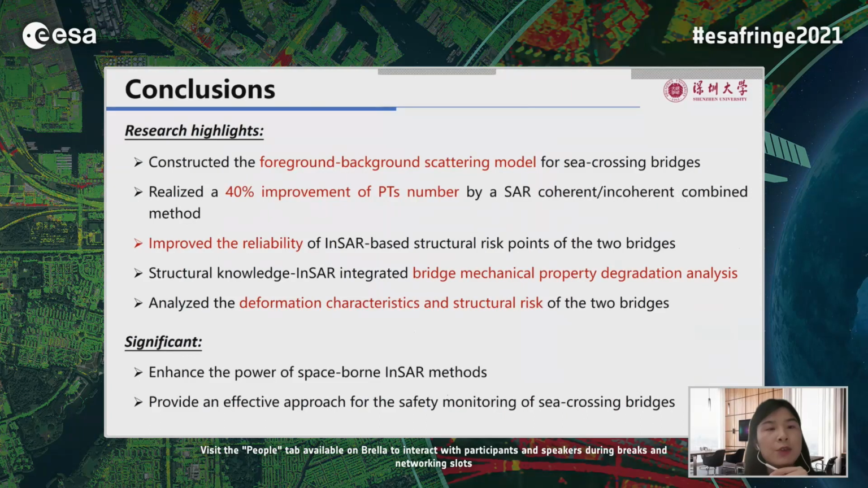In this study, we constructed the foreground-background scattering model for sea-crossing bridges and realized about 40% improvement of PT's number, and also achieved improved reliability of InSAR-based structure risk points of the two bridges, and achieved the bridge mechanical property degradation analysis, and also analyzed the deformation characteristics and the structure risks of the two bridges.